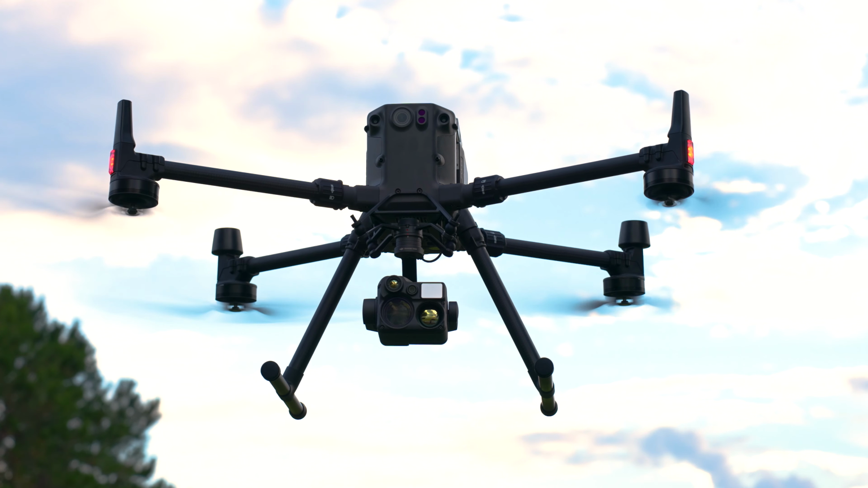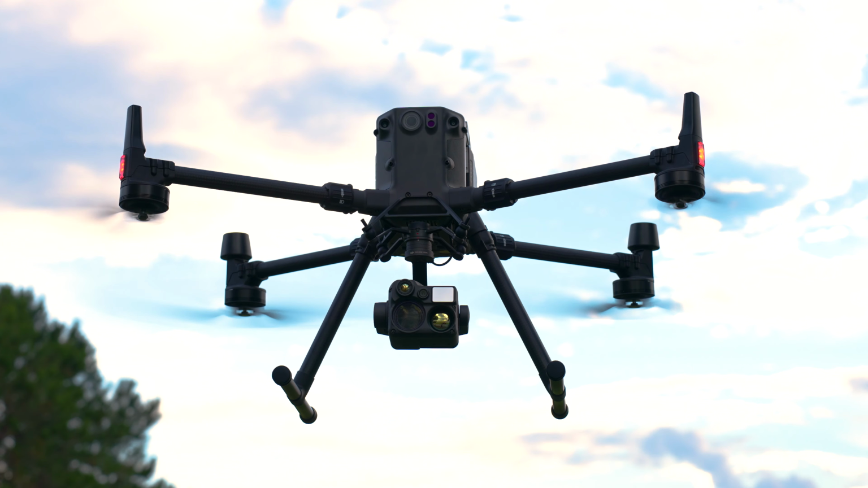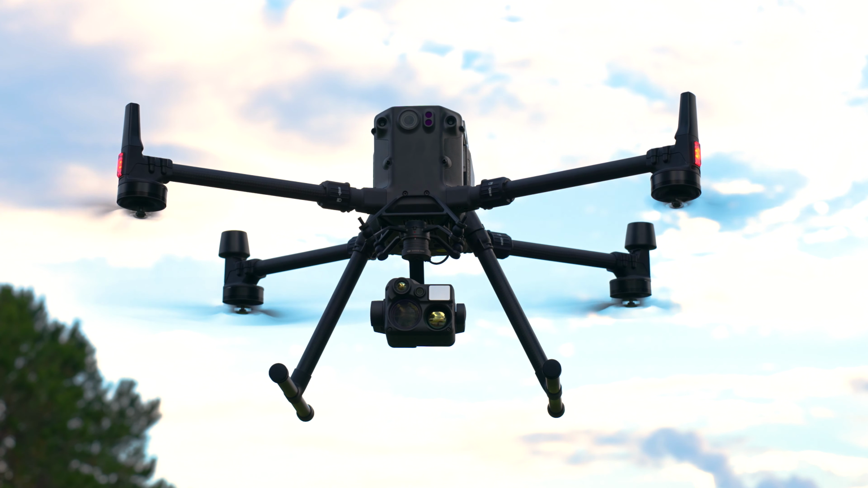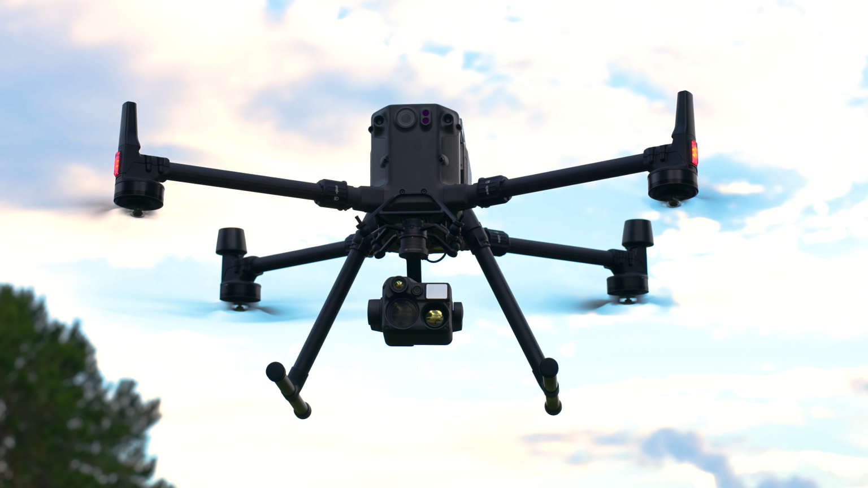Now there are two more sensors that do equally as well in low light situations on this payload, and that's the Tele Thermal camera and the wide angle thermal camera. Both have an amazing use case when it comes to low light or no light situations.